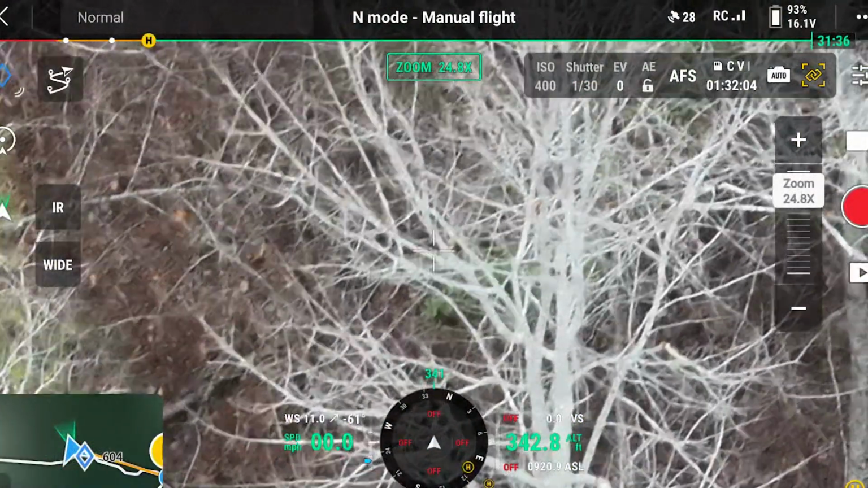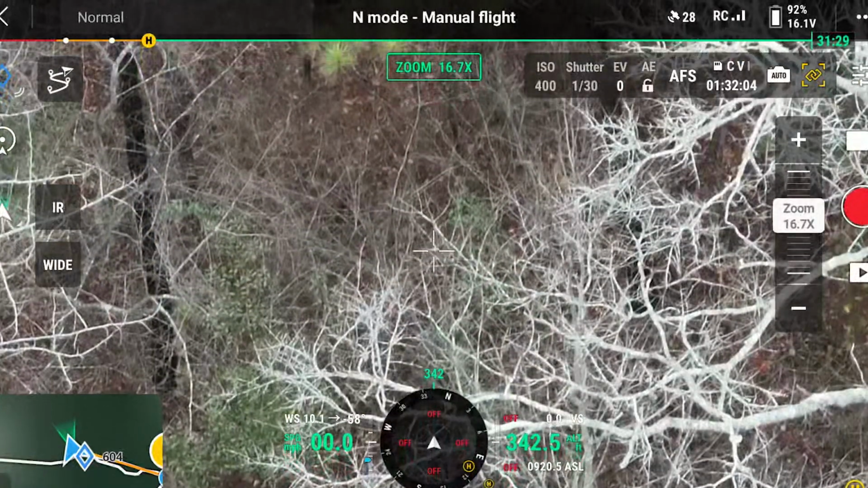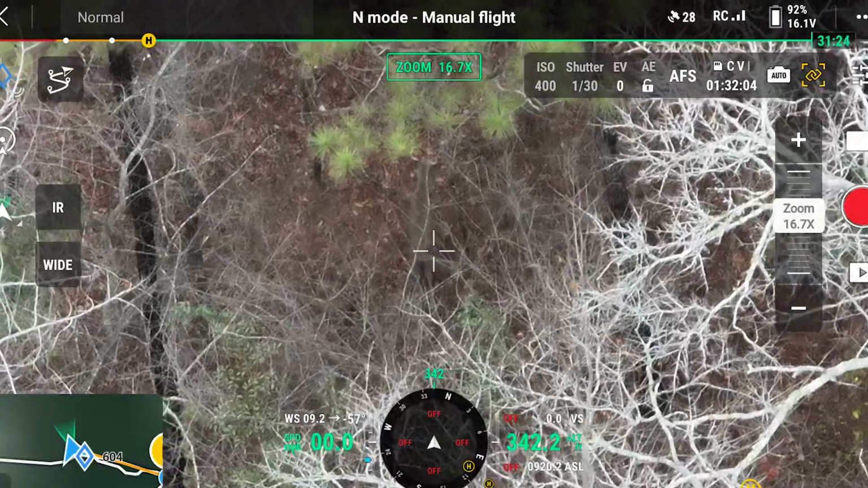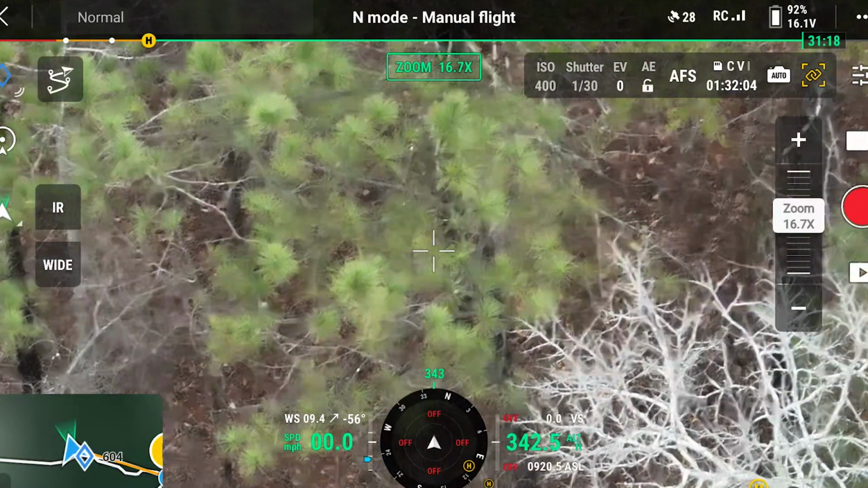Don't want you to use this hunting. But it ain't like you can get close to that thing. Let me know where that's at. But he's fine. He doesn't seem like he's moving with a broken leg or anything.